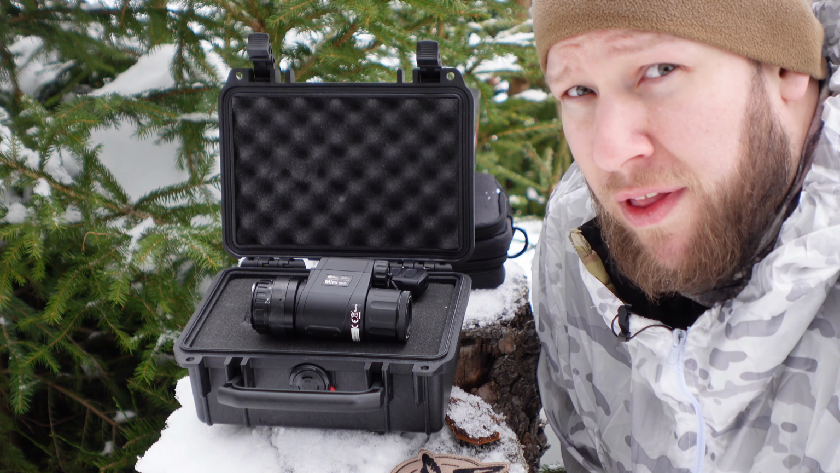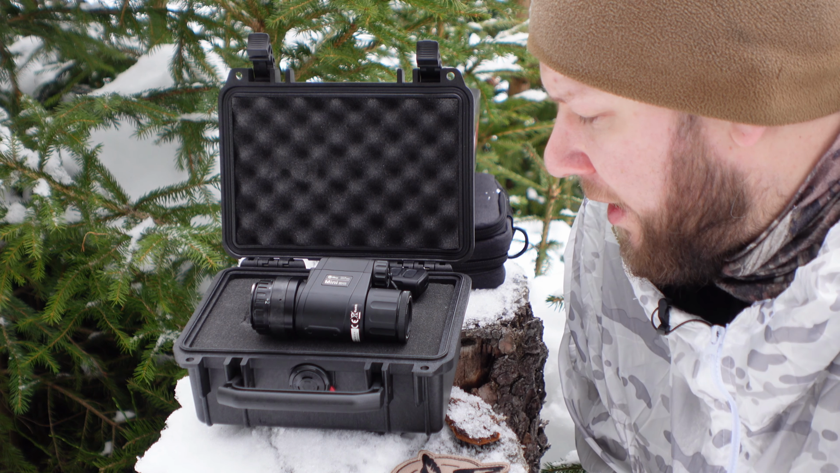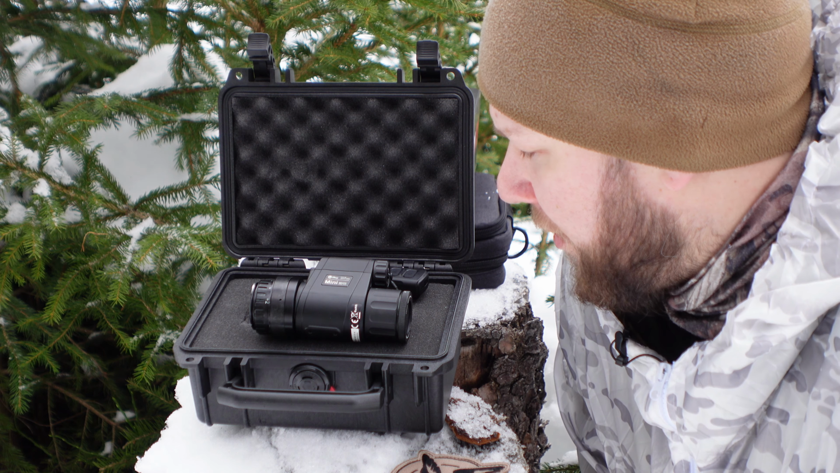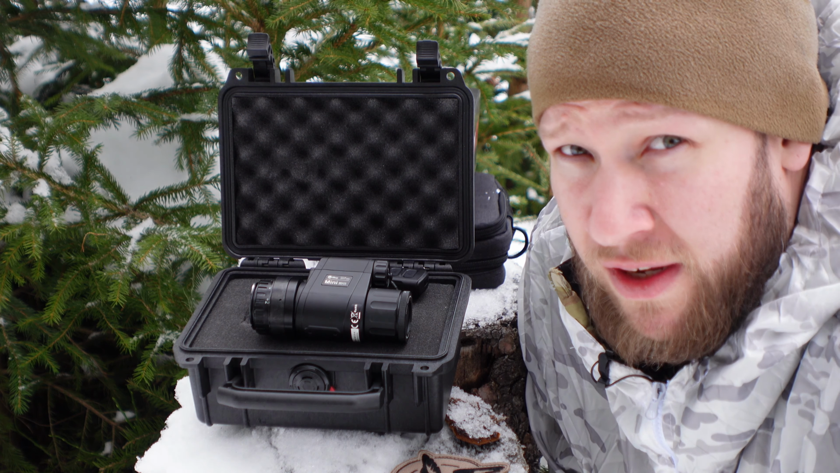You have the same focus and the same way of working as with the PVS-14 and the InfiRay, and this makes the unit a pretty good all-rounder, a small all-rounder and a pretty light one.